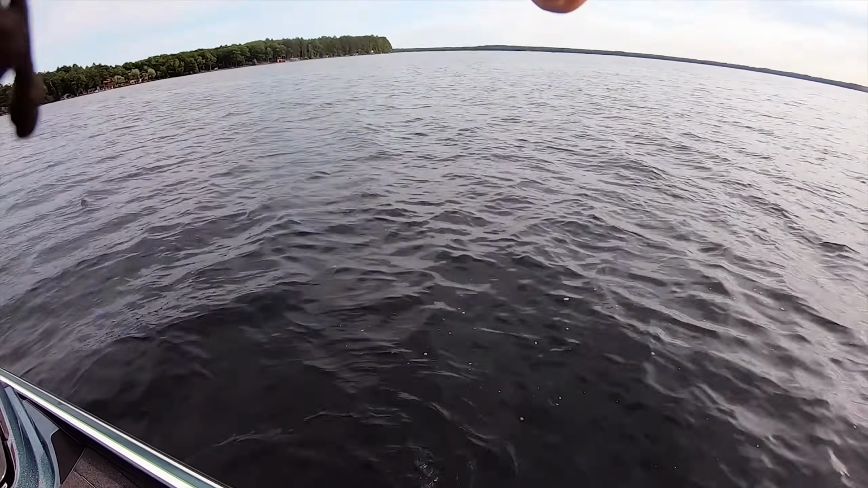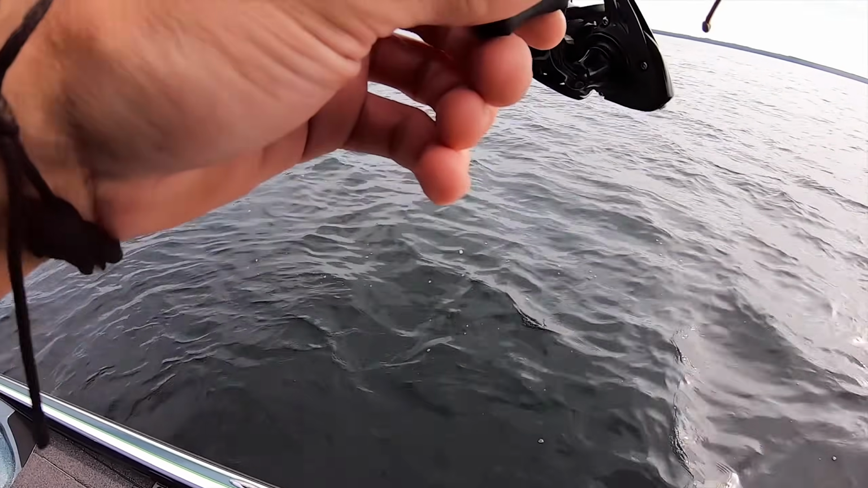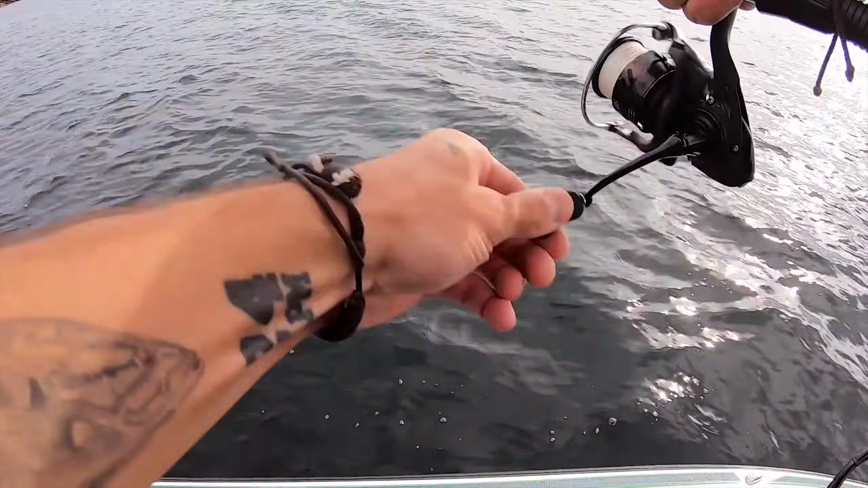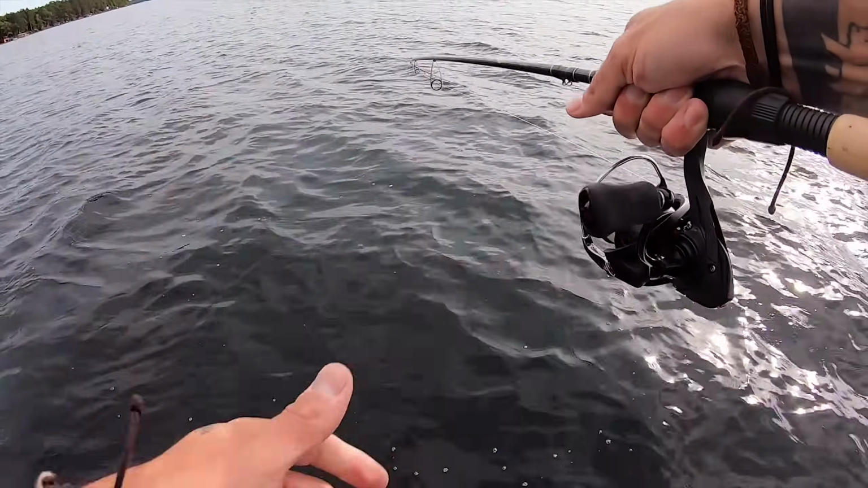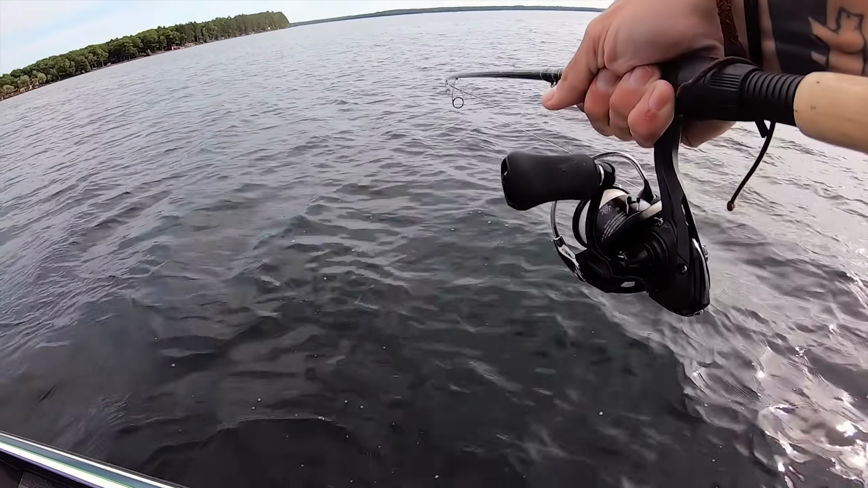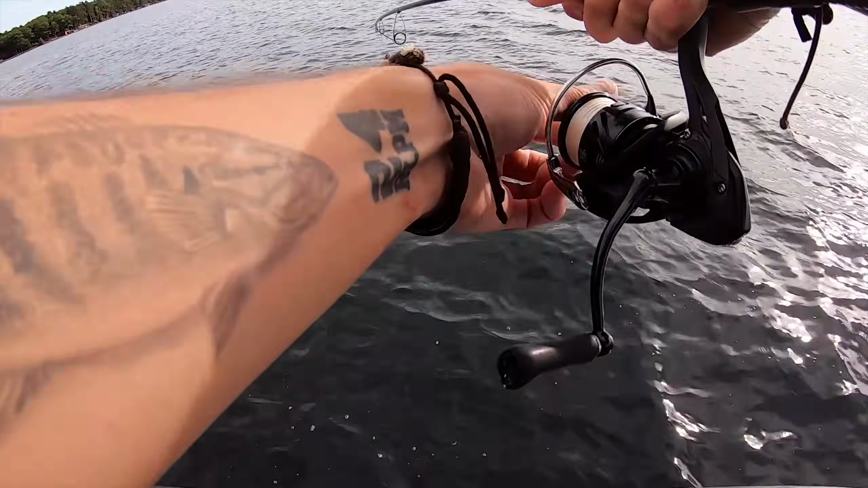What? Holy shit. Staying down. It's gotta be a smallmouth. Not a lot of head shakes though, which makes me feel like it's a largemouth. And it's not like my drag's loose.